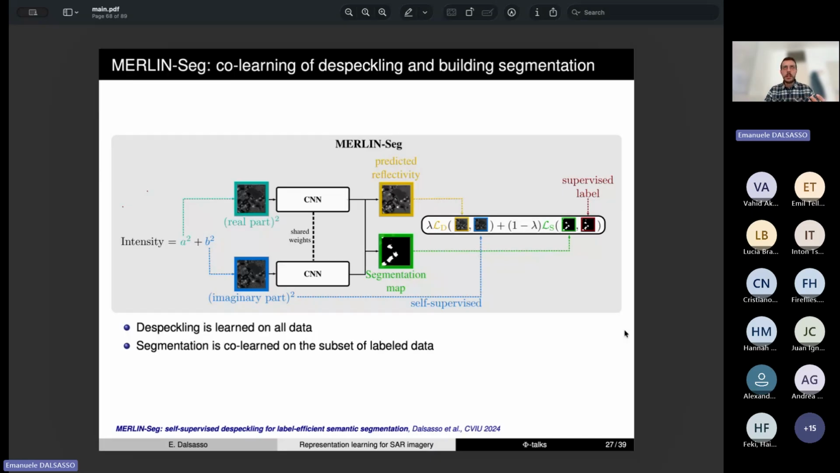And the intuition behind that is that even if we have a set of images and only a portion of the data is labeled, the model would always train the common backbone on self-supervised despeckling because it doesn't require any annotations. And then for the few samples for which we have annotations, the model would co-learn segmentation on the subset of the data by still benefiting from the features extracted from the despeckling.